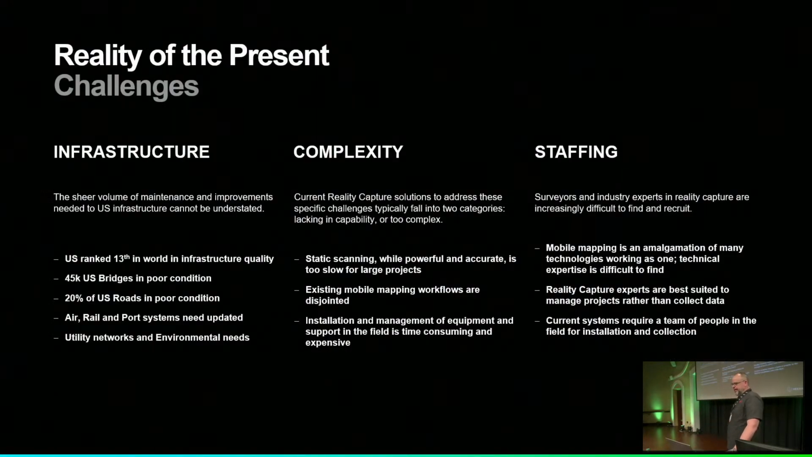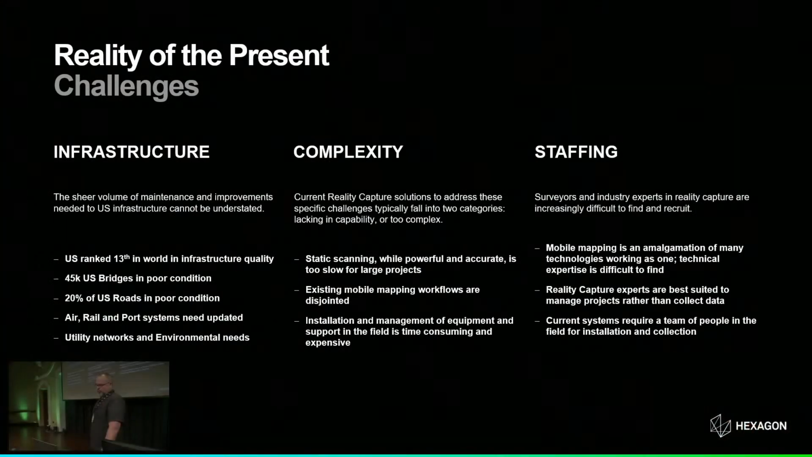But before we do that, just take a second to talk about the reality of the present. So the US is ranked 13th in the world in terms of infrastructure quality, and we have over 45,000 bridges, and 20% of our roads are in poor condition. There's tons of air, rail, and port systems that need to be updated, lots of utility and environmental projects that need dire attention. And mobile has helped answer and streamline a lot of these problems.